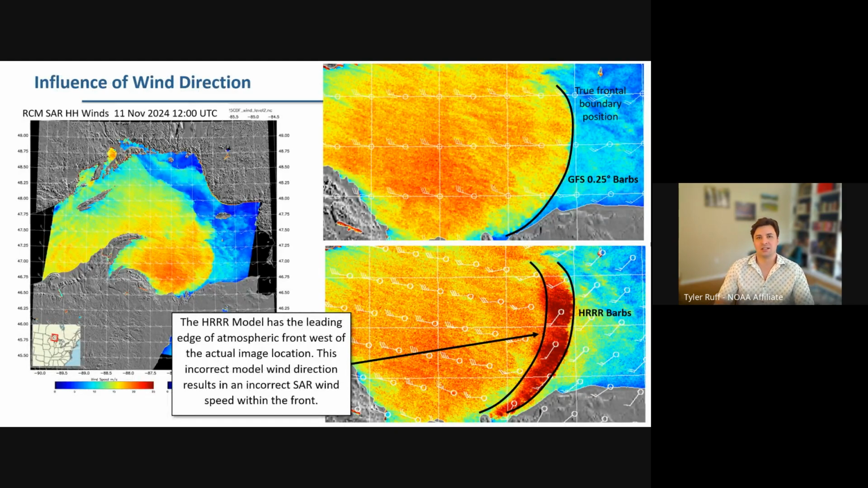So as I mentioned, the wind direction plays a pretty important role in how we report our wind speed. So going back to the Lake Superior example with that front, I wanted to show how wind direction from the GFS and the HRRR will affect the actual wind speeds. So in the top right image, we're using the GFS model here, and we marked the true frontal boundary here as a black line, which is accurate.